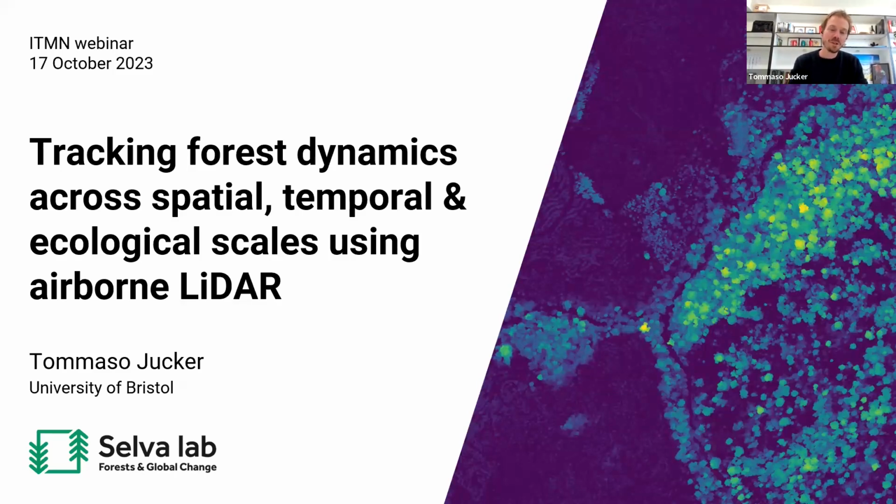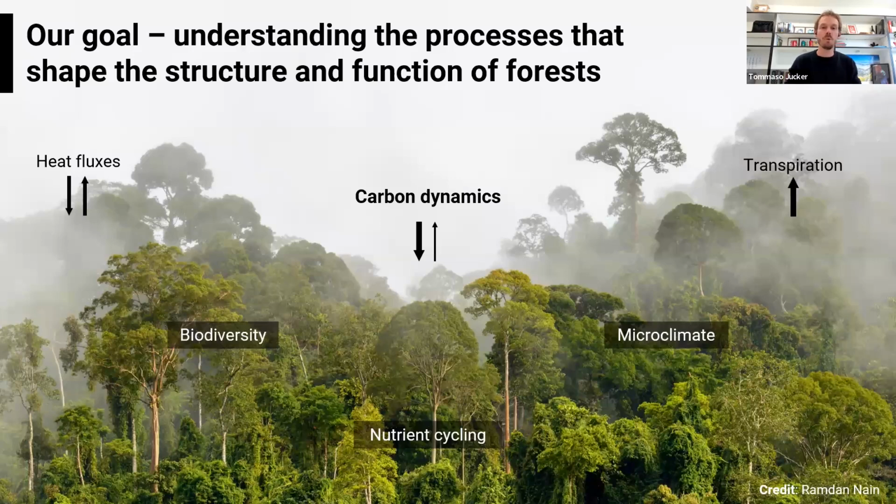So the theme of the talk today is basically what we can learn from using airborne LiDAR to understand the dynamics of forest ecosystems. And I really wanted to stress this idea of looking across different types of scales: spatial scales, temporal scales, but also ecological scales. And just to start, I wanted to give you a little bit of context on what we actually do in the research group and how the rest of what I talk about will fit into this.